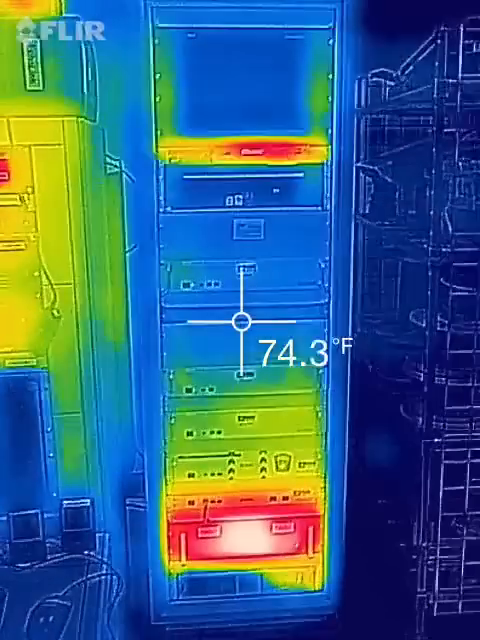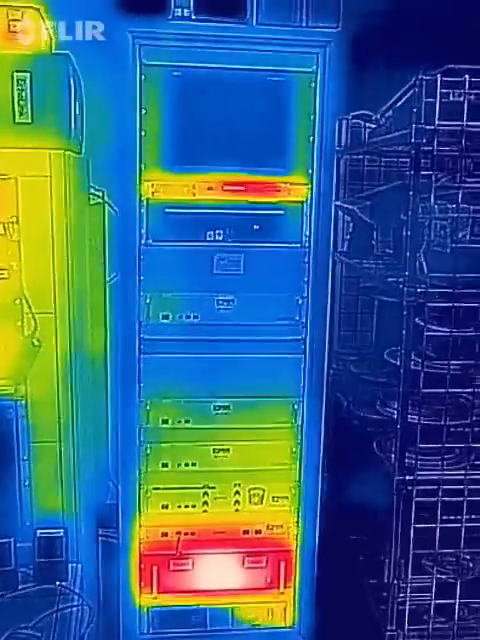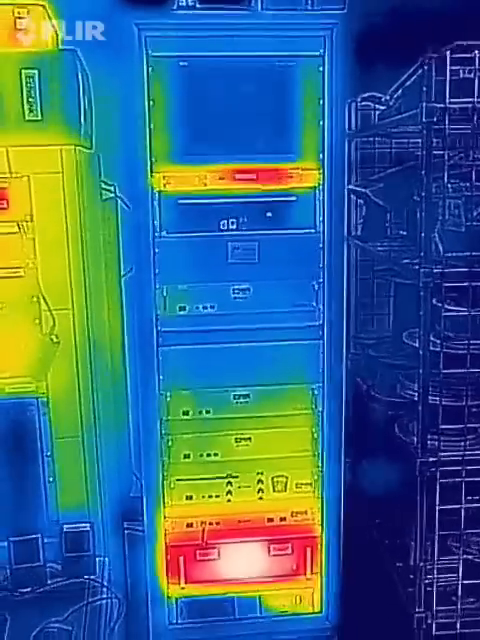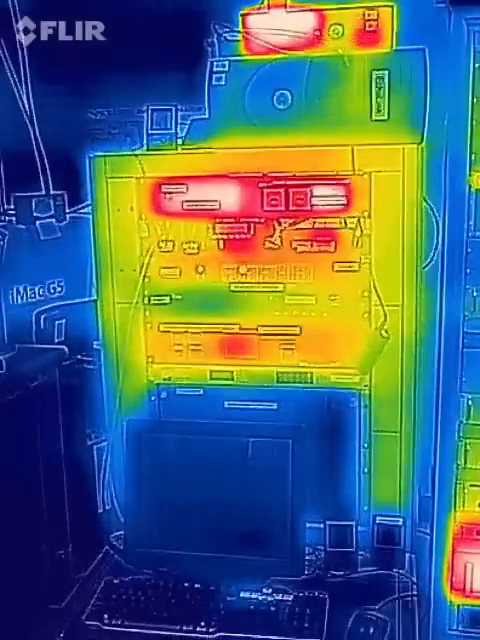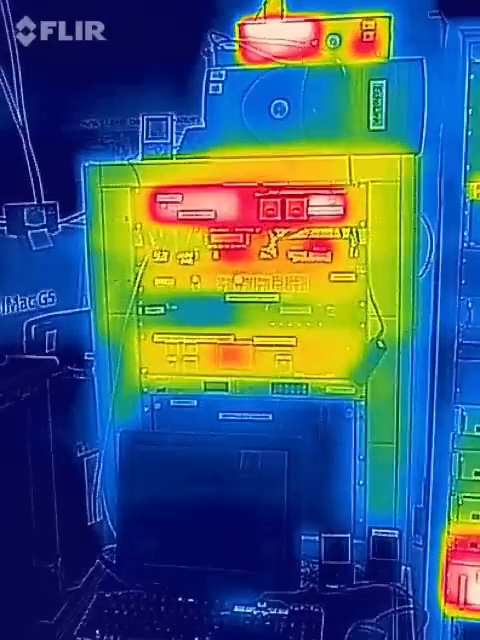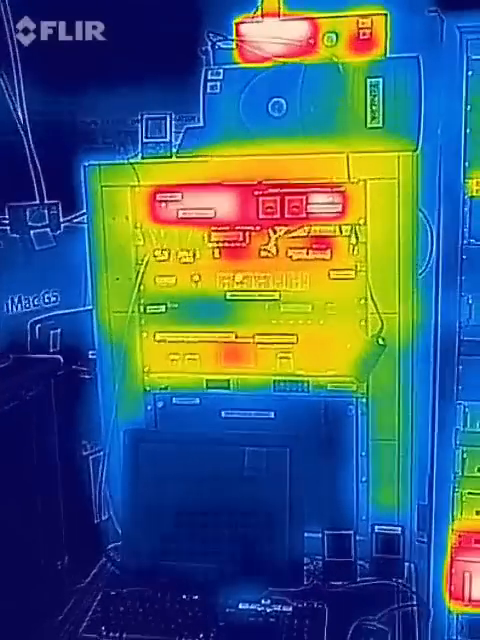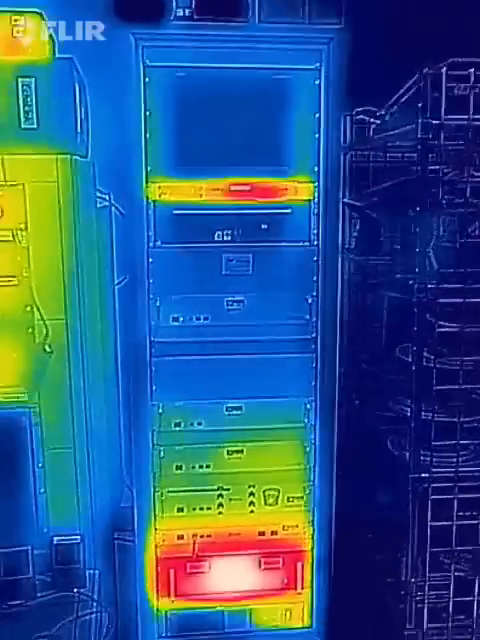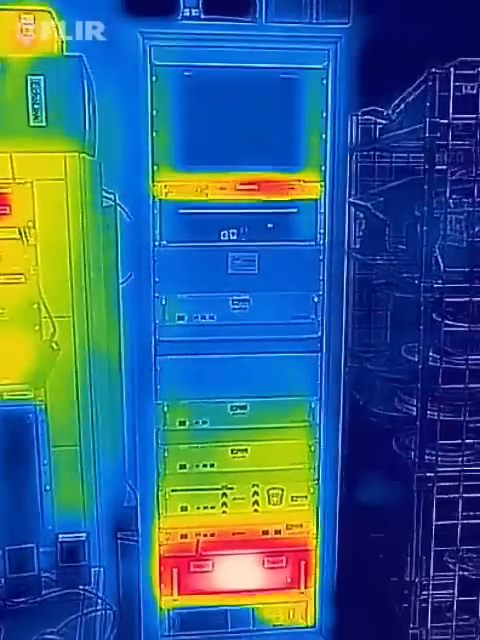Hello, this is Chris, K9EQ, and we're at the location of the W0ANA D-Star repeaters. There's 4 of them in that rack, and also the W0MDT and K9EQ repeaters on 444.525 and 444.075 here in Mounds View, Minnesota. And we've got the FLIR camera and are taking some heat pictures of the devices.